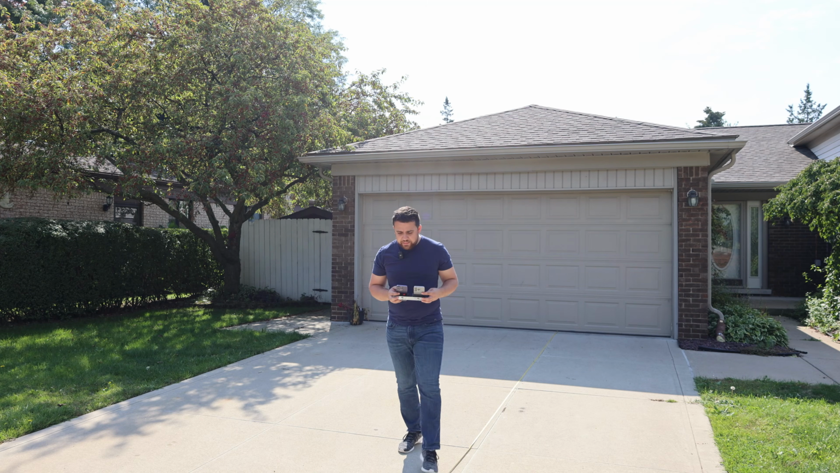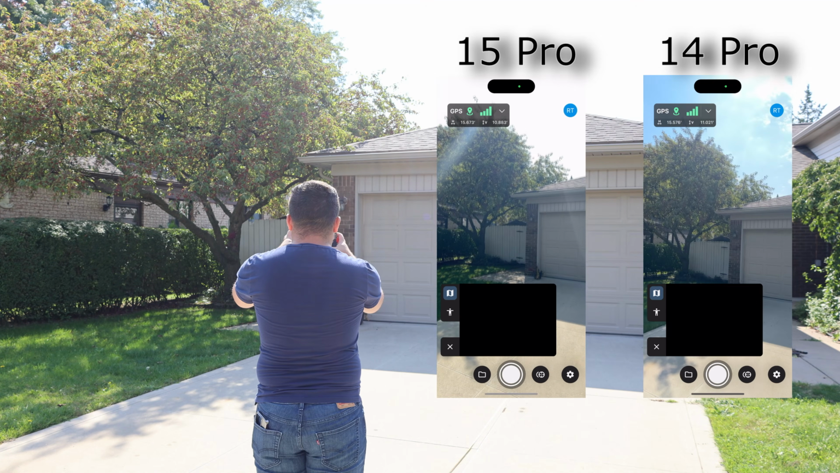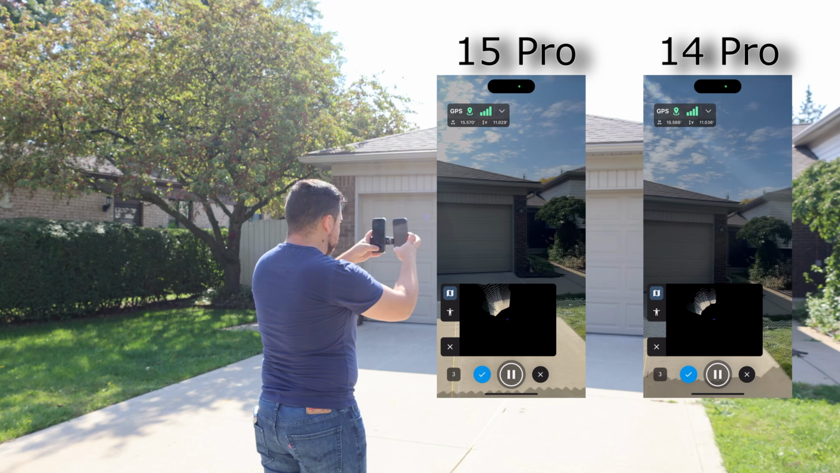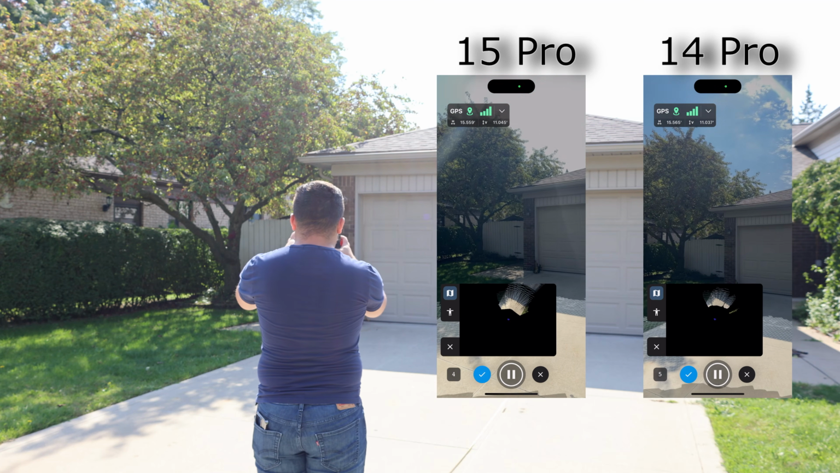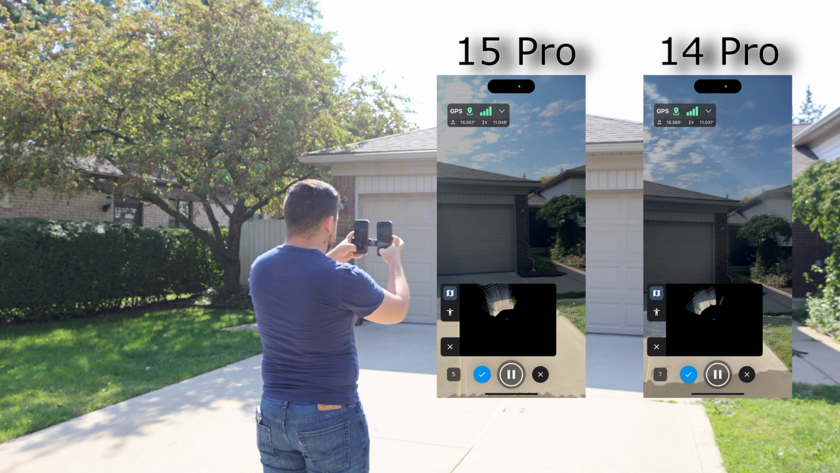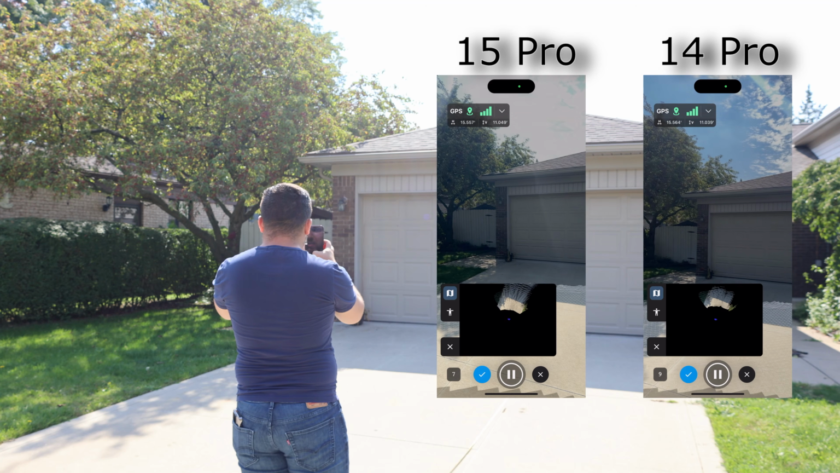Let's try this one more time at 25 feet, which is about 7.5 meters away from our object. Okay, and we'll start collecting data. And yeah, I am not capturing any data from either phone, which means that we are out of range for the LiDAR sensor. I'm going to start walking towards the garage and see which phone picks up on the garage first.